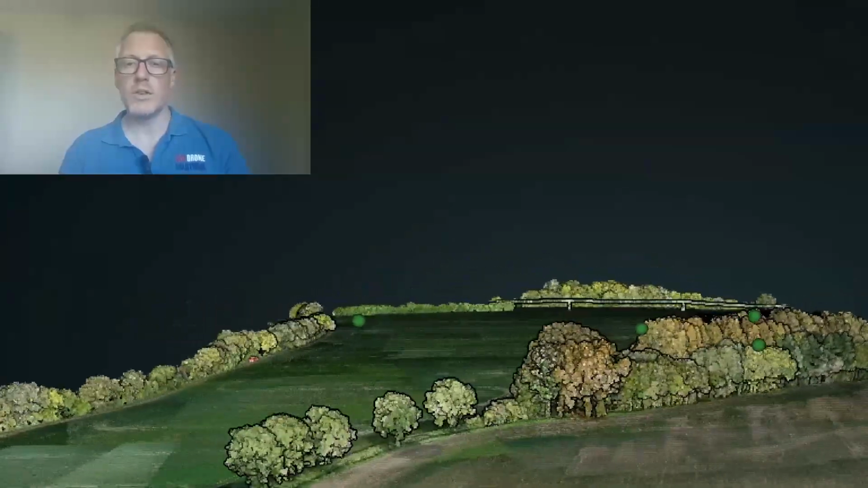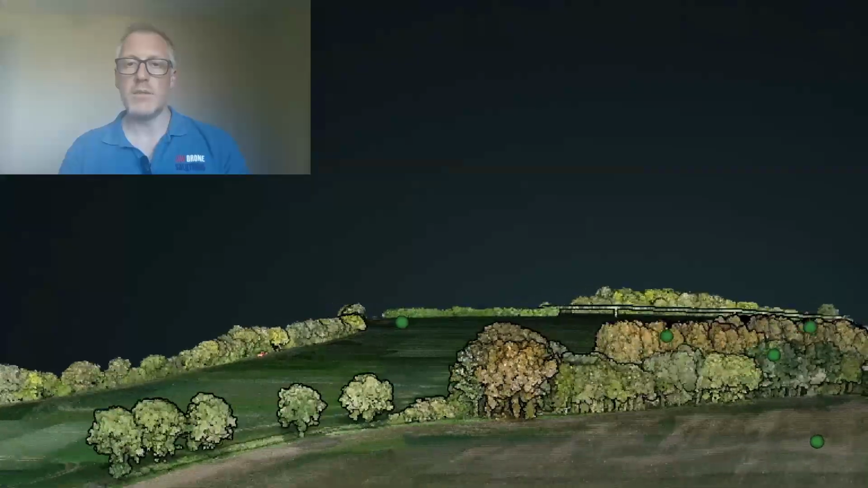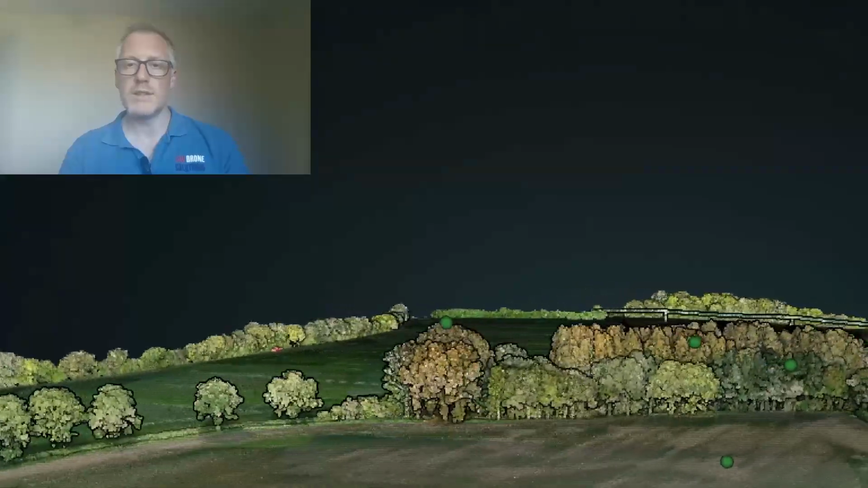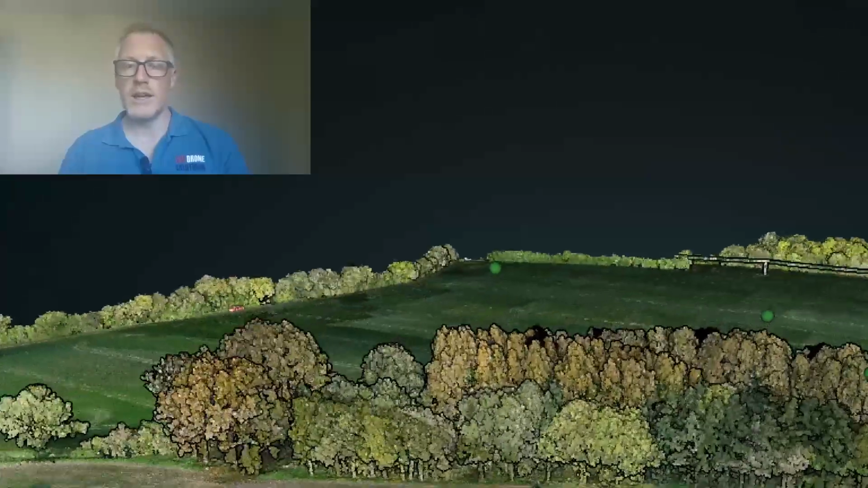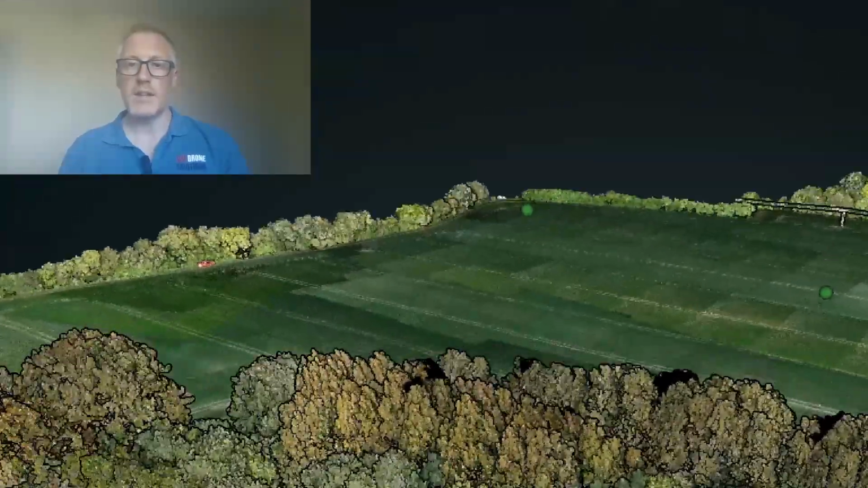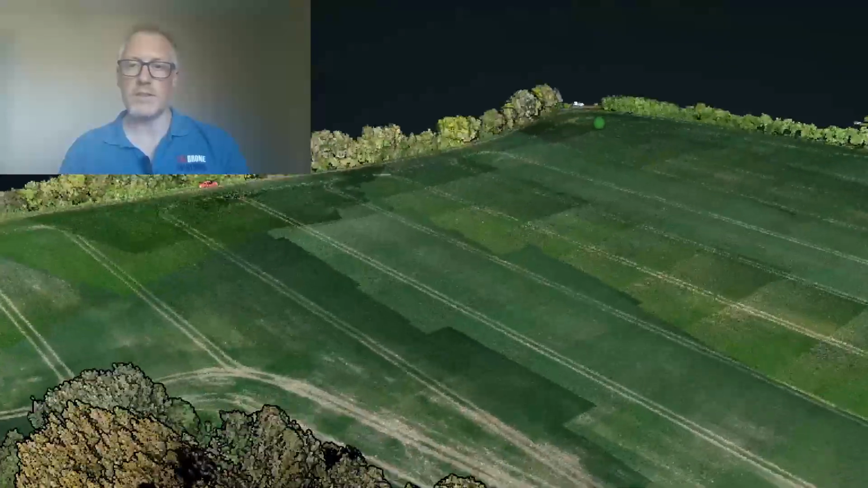If you're looking for contours, we can normally get these back to you within 1 to 2 working days. For classifications, this is normally 4 to 5 working days. However, if you need anything urgently, we do offer a fast track service.